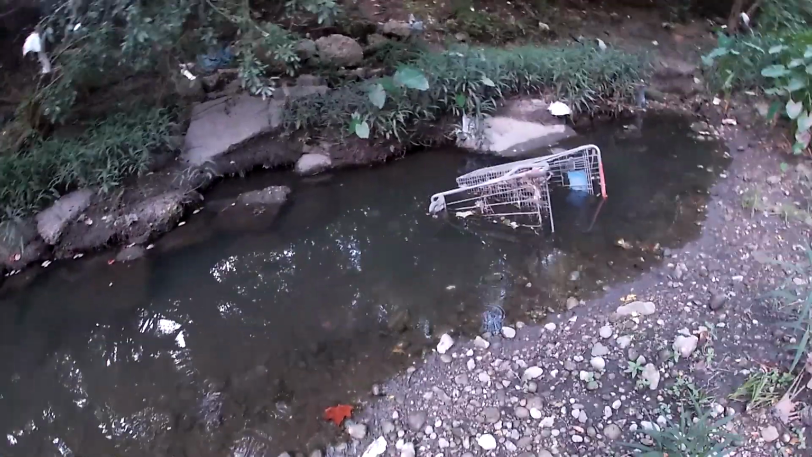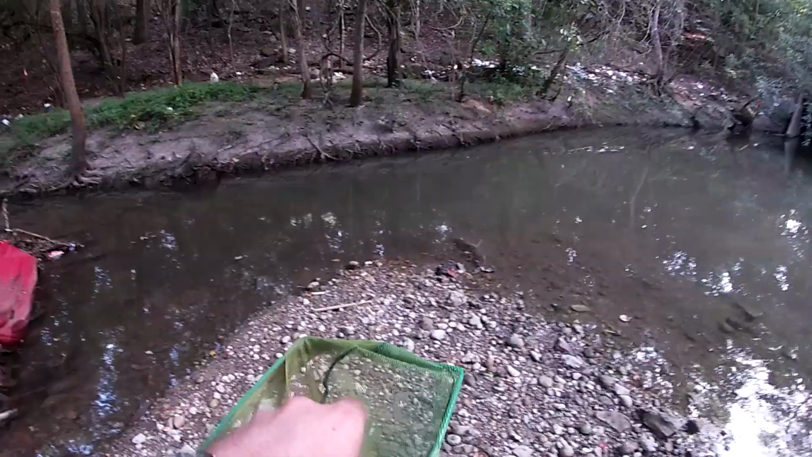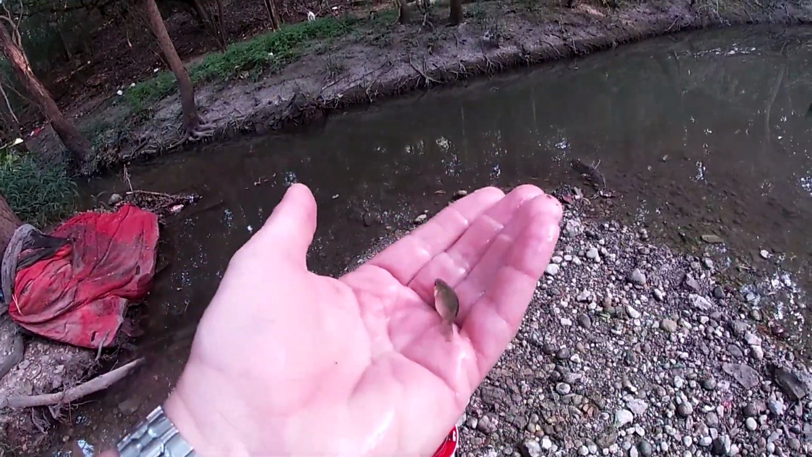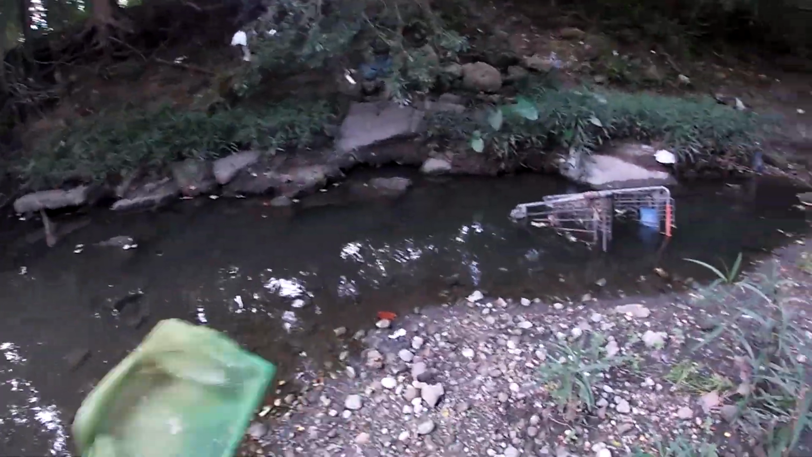Oh, wow. Got a bunch of little baby ones. You can just see them all over here. Bigger ones. See, there we go. Some good sized mosquito fish here. Good bait too if you're ever that desperate. They're easy to catch and there's a ton of them.